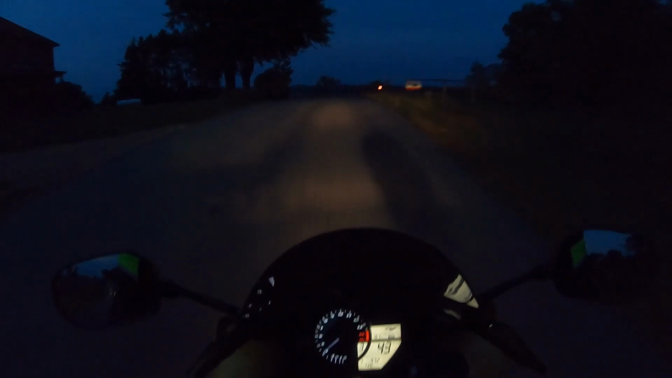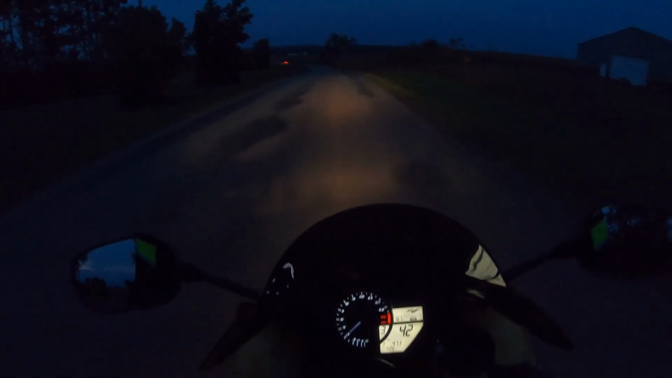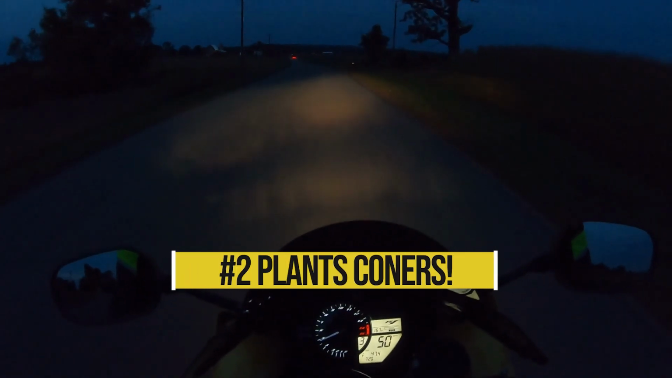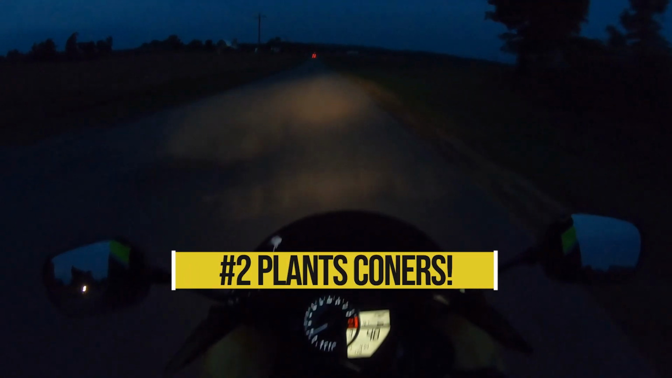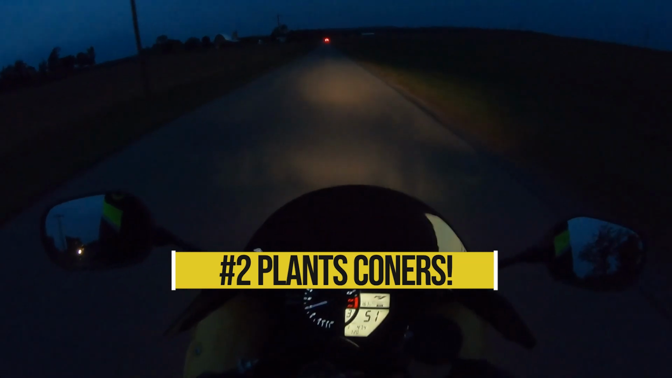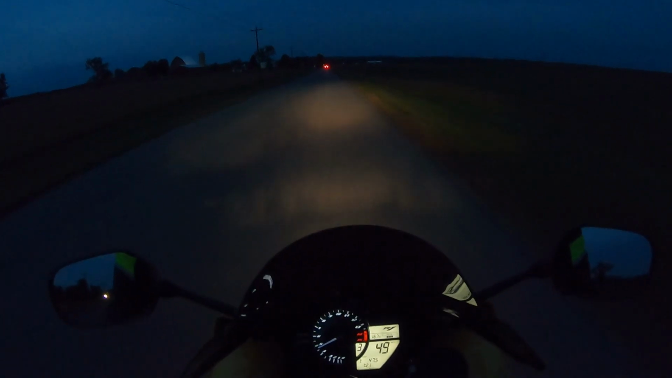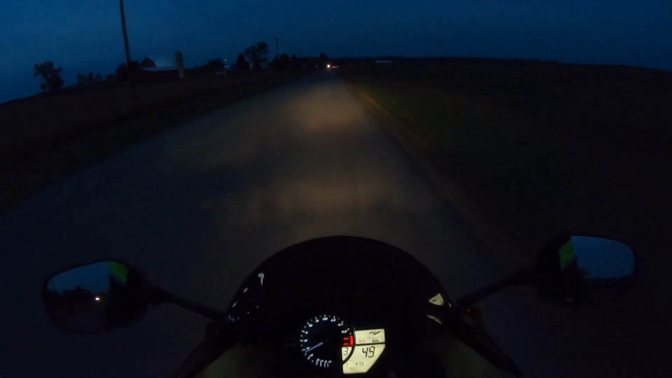My next impression here is, man, how incredibly planted this bike is going around corners. I'll show you later on when I get up here to some corners. But man, going around corners, the Q3 Plus tires and the geometry of this bike are incredibly planted.